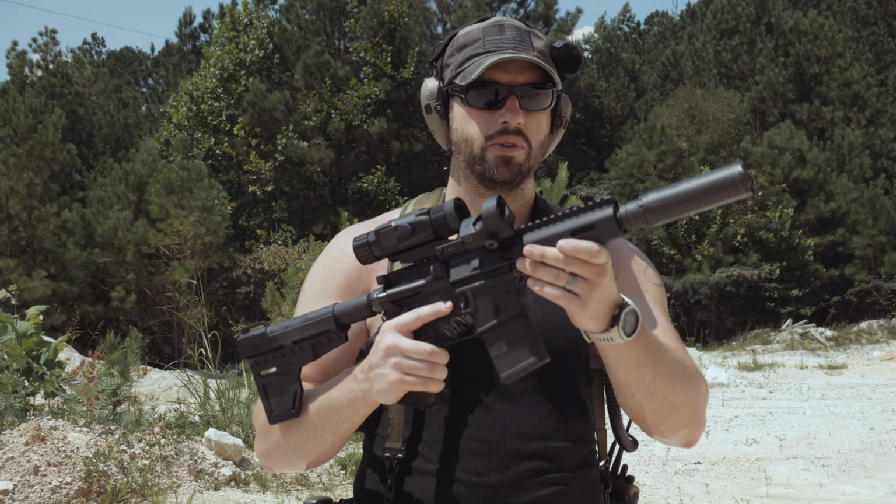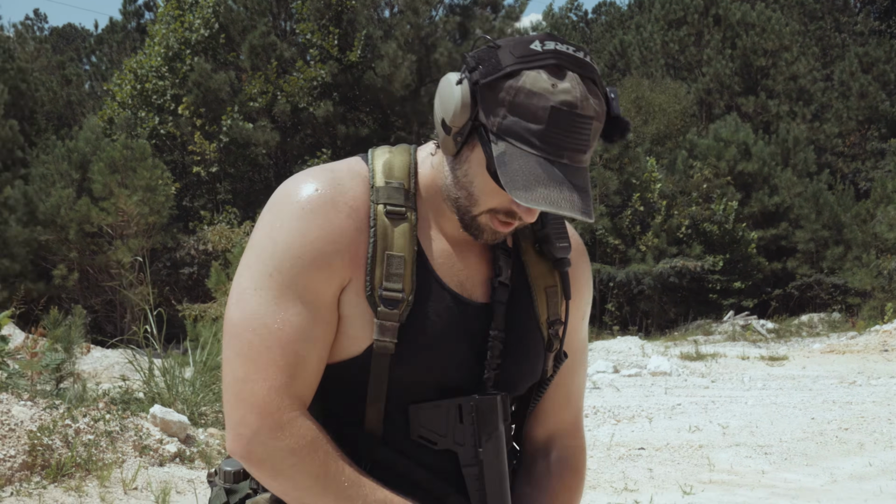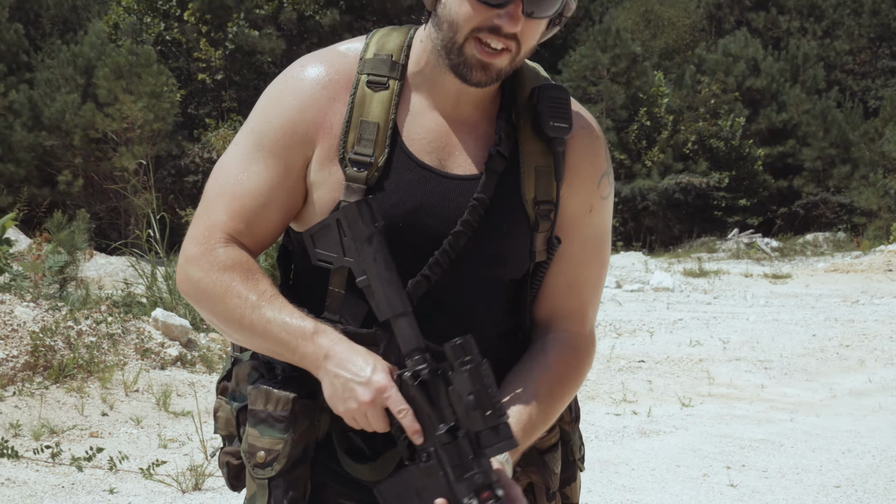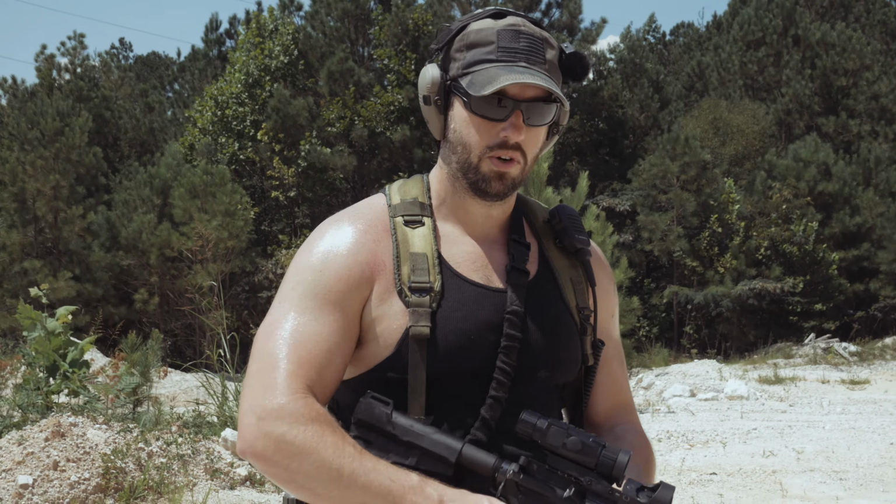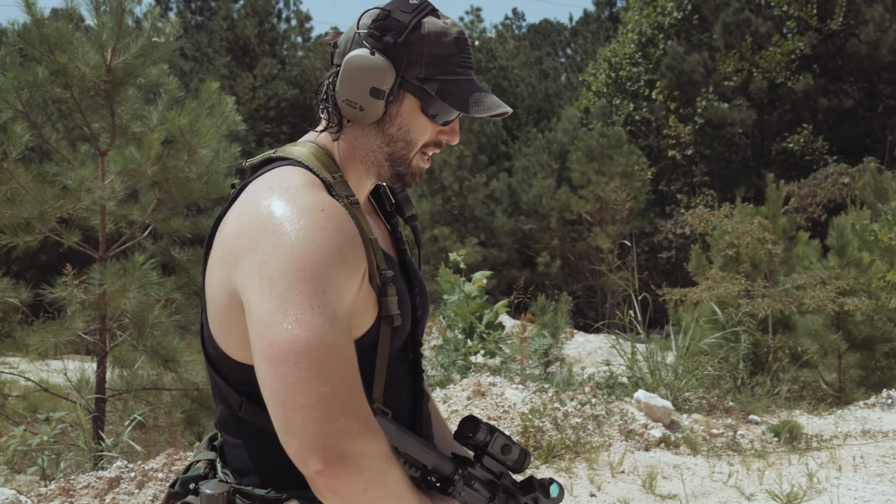You got to be careful shooting 300 or shooting with a single point sling suppressed, because when you let it hang, it could come over and get your leg. I almost had that happen by letting it drop. So you want to definitely control it whenever you're going to let it hang out.